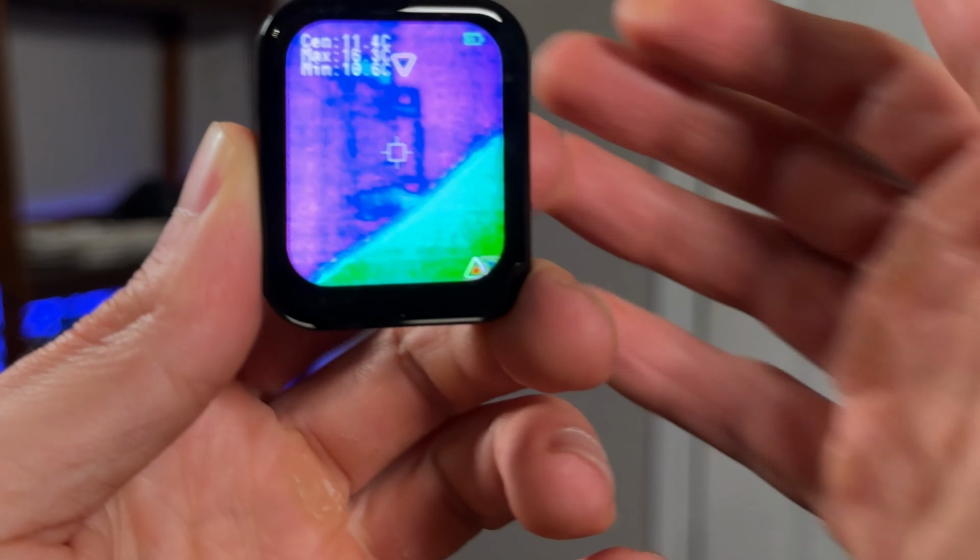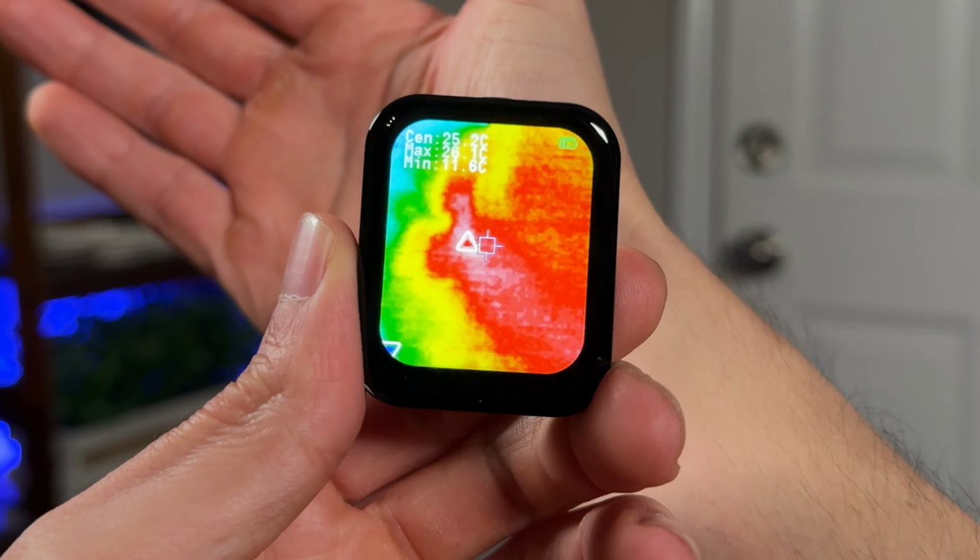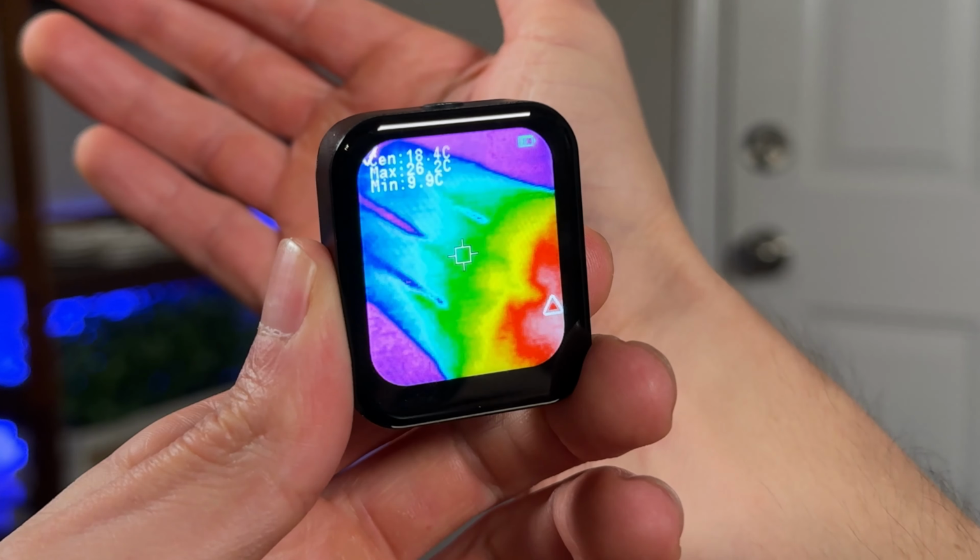So you shouldn't get this if you need precision measurements. Again, it's not lab grade accuracy. It's not for Mac users, but if you don't need to save the images on your computer, it's not a problem. So in my opinion, this is definitely a cool little gadget that is worth checking out if you want an affordable entry into thermal imaging.